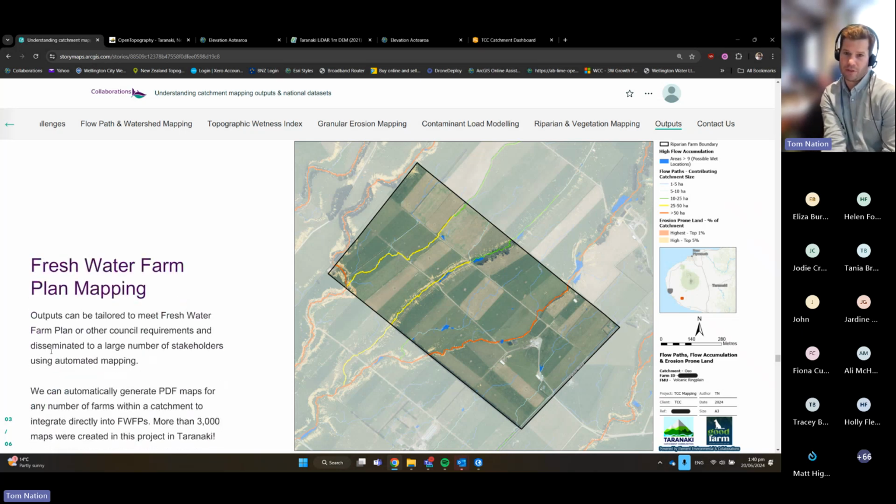So people still like to have a map. They still like to print it out and sit around a table and draw on it, scribble on it. Maybe use it as a base to then draw some of their mitigations or something for a freshwater farm plan or whatever it might be.